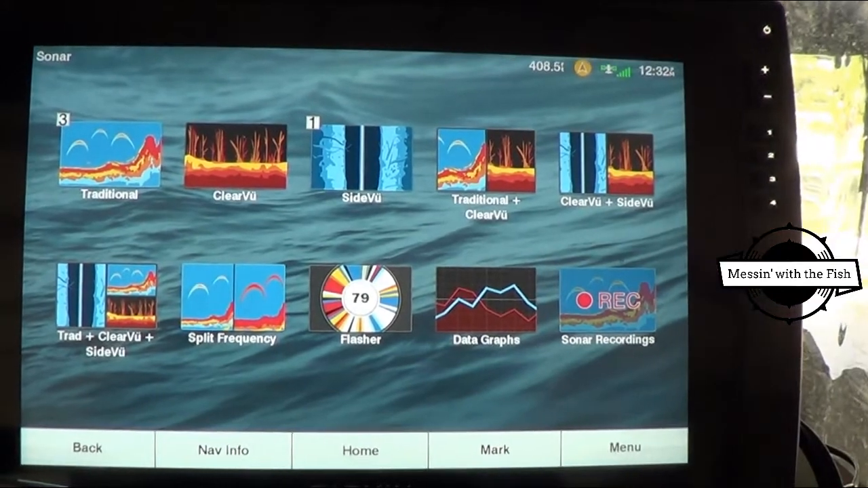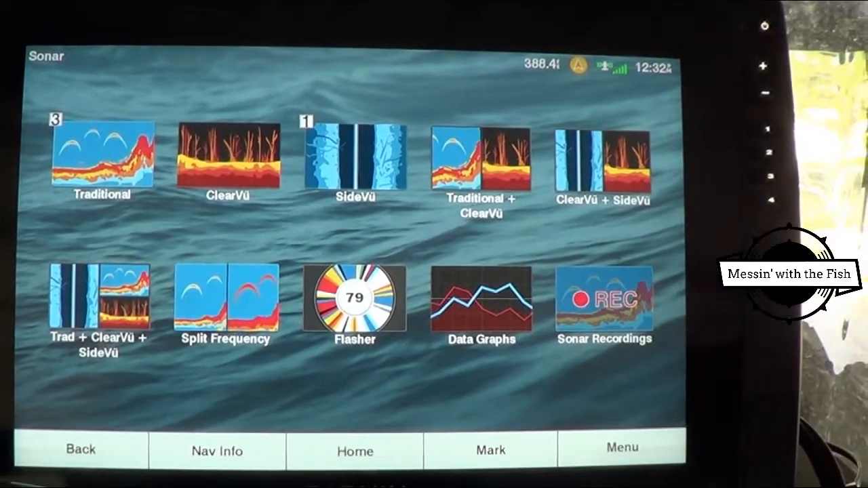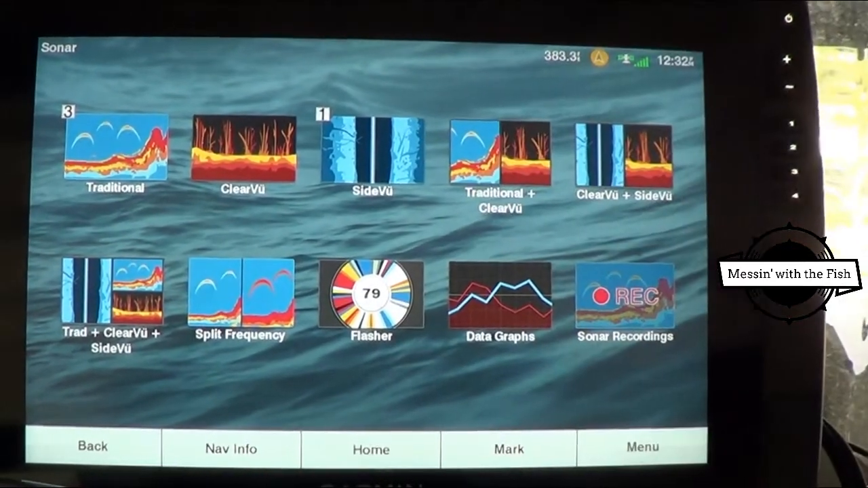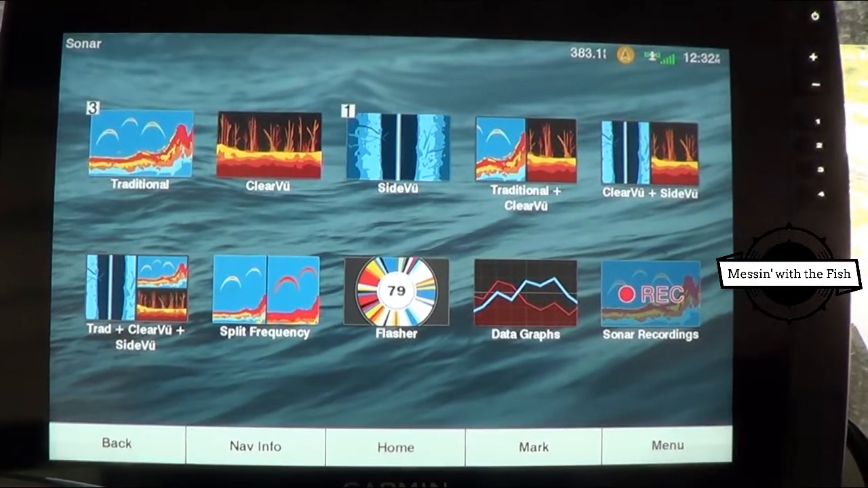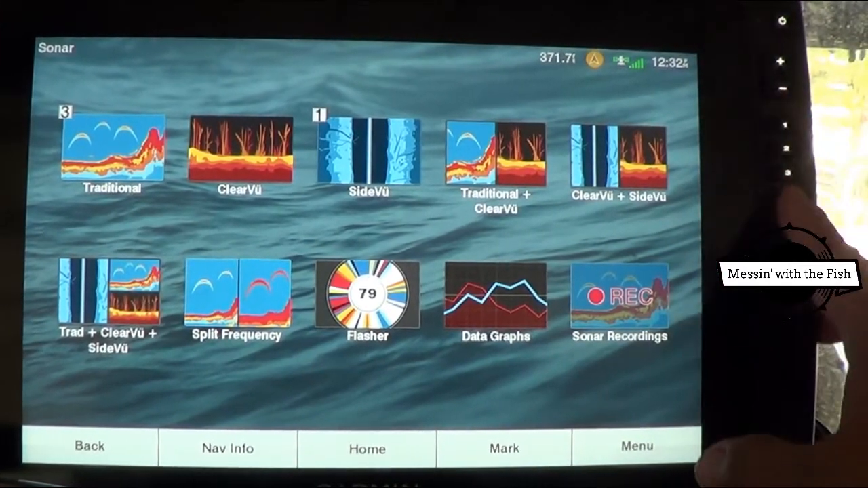And really, that's pretty much it. You know, it's pretty self-explanatory. The screen's really nice. At first, I was a little concerned about smudging it up. When I'm doing some catfishing, I do smudge it quite a bit, but you know, you can just wipe it off, no big deal. Over here, of course, are your presets.